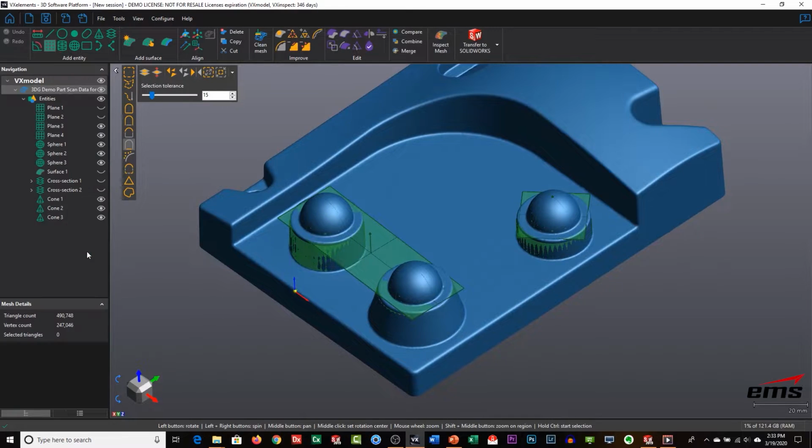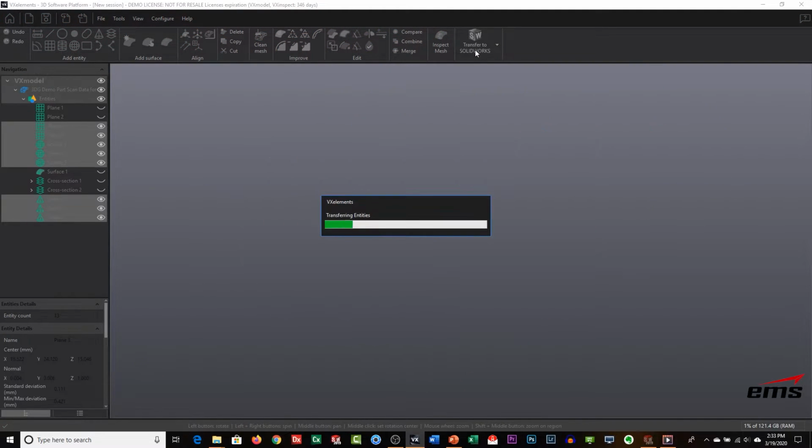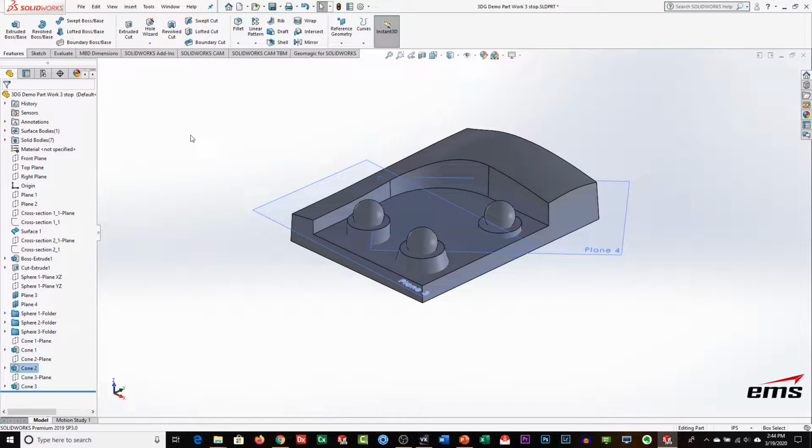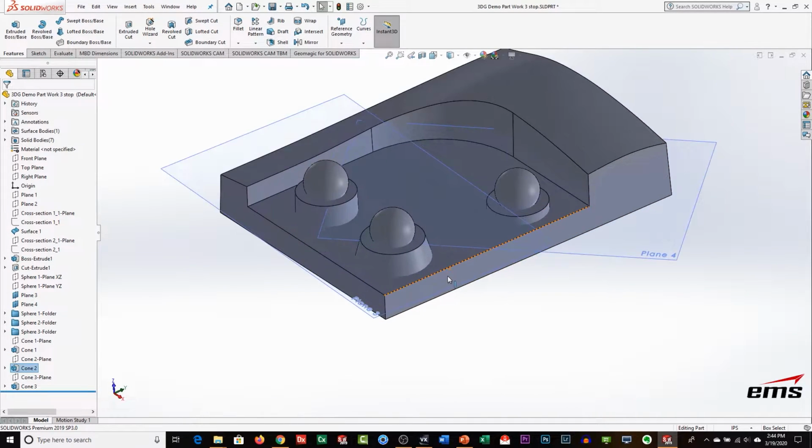So let's close that. Back to our tree. So we're going to want this plane, all three spheres, and then all three cones, okay? And just like before, we hit the transfer to SolidWorks button. Okay, so now we're back in SolidWorks, and what's nice about this is you can go back and forth, and it automatically just keeps bringing in and updating your current model.